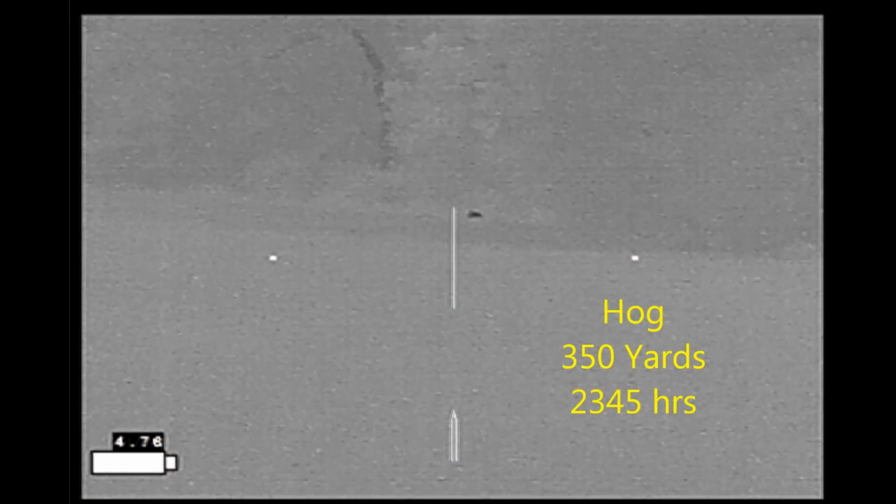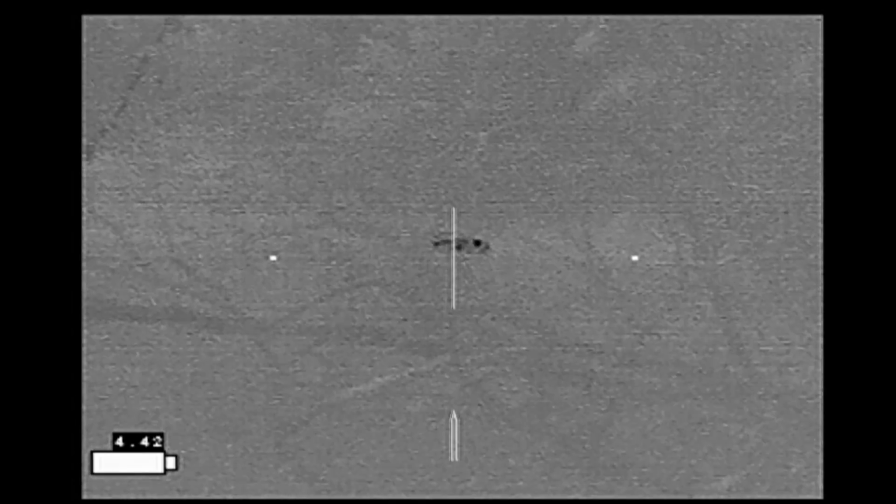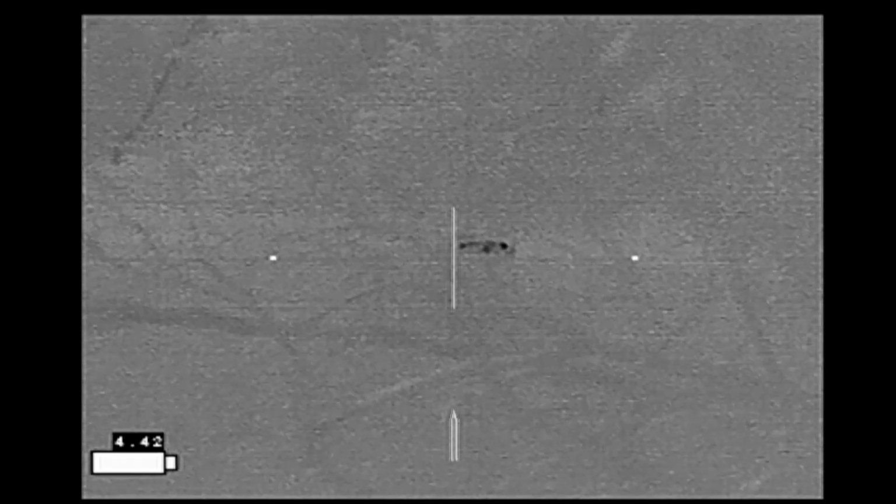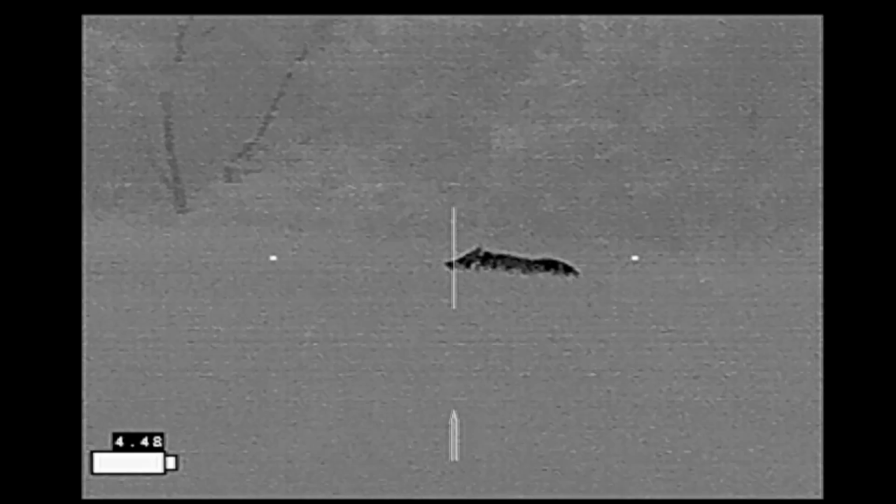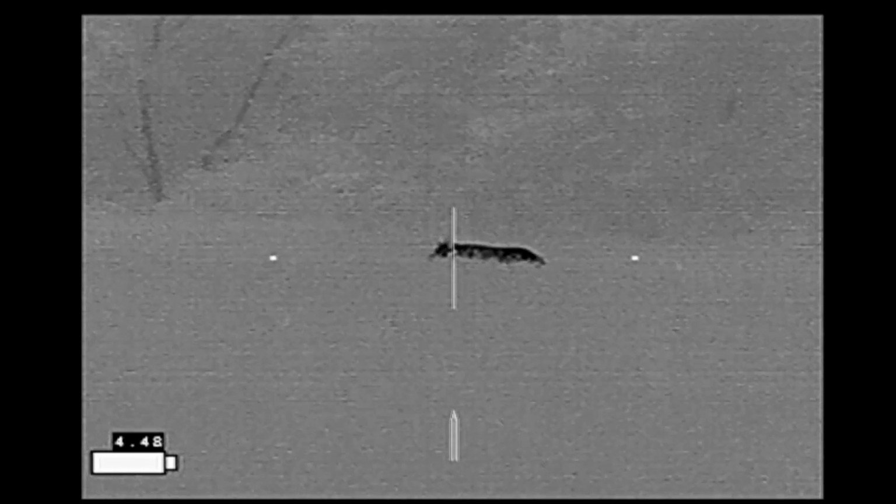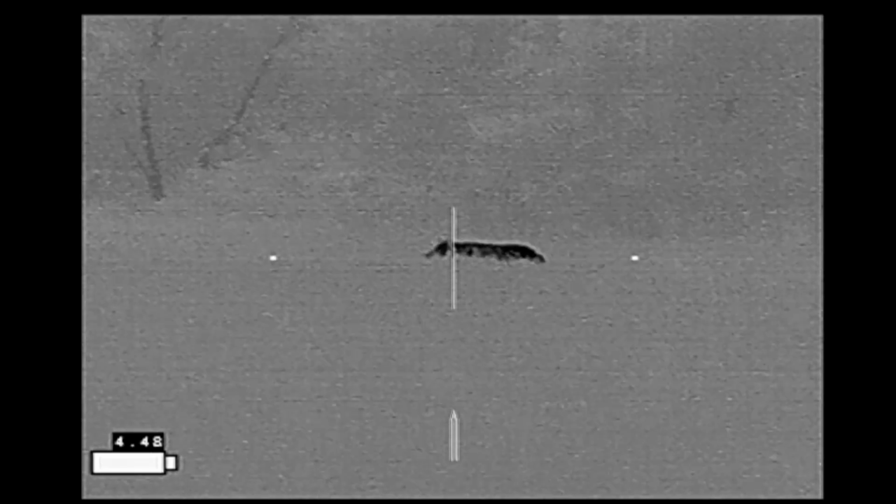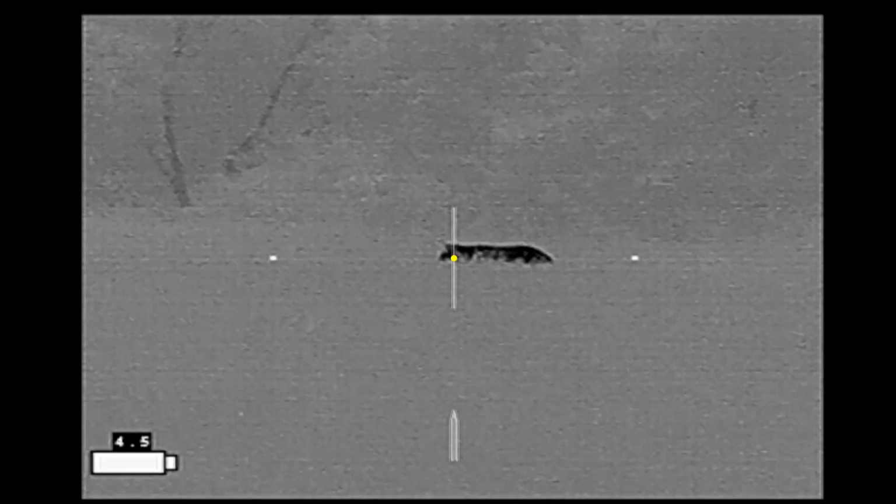So after finishing with that hog, I went back to my observation point between the fields and saw this hog about as far away as it could be from where I was. Made a 225-yard stalk on it, eventually getting to this point right here. I'm watching the hog, looking for an opportune shot, and figured he's probably just going to be standing in place, and I'll go ahead and take my shot.